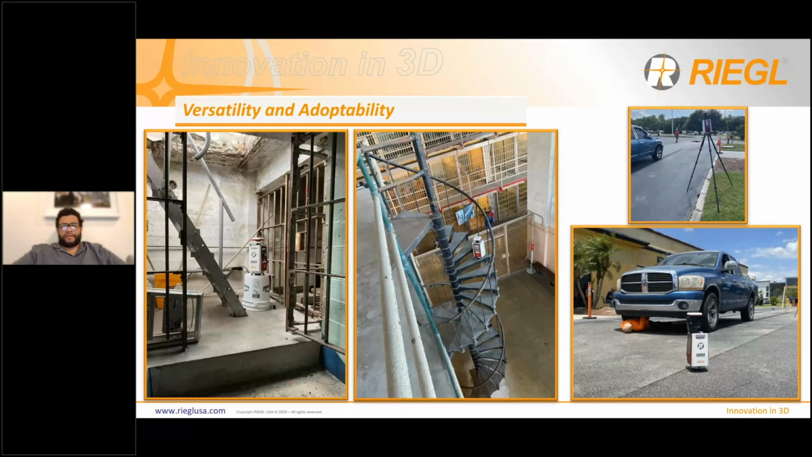And then the image on the top right is just there to show that the scanner doesn't have to be leveled in order to take a scan position. And then finally, in the bottom right, just an image to show that the 600i can be put underneath a vehicle or somewhere where maybe there's evidence that you want to scan, but you can't exactly get to with the scanner on a tripod.